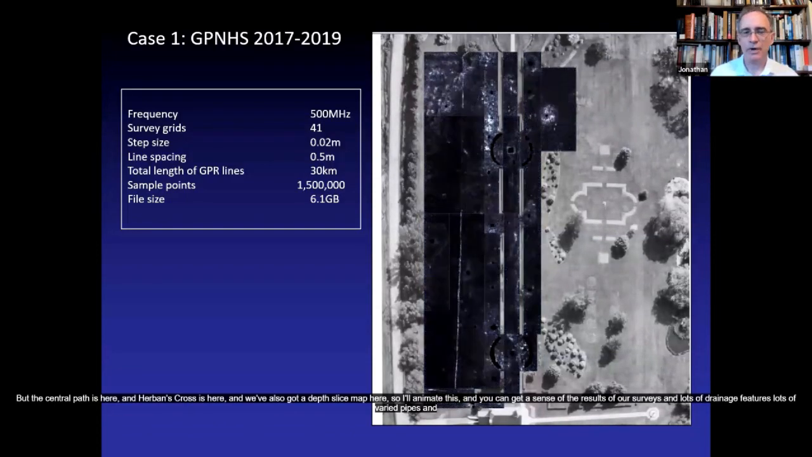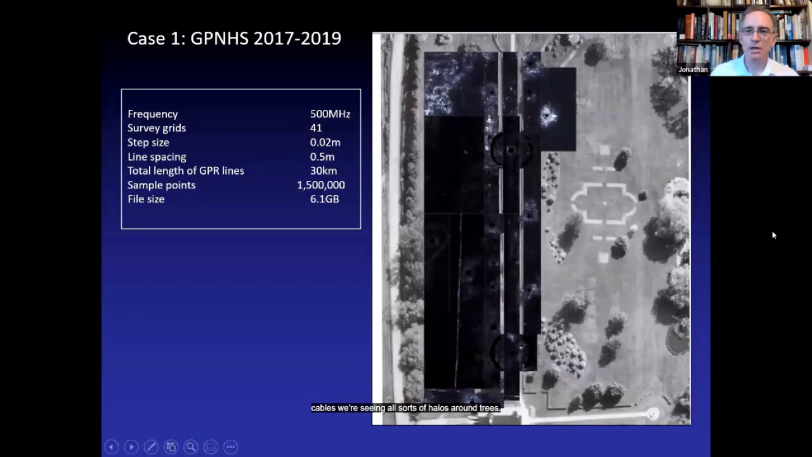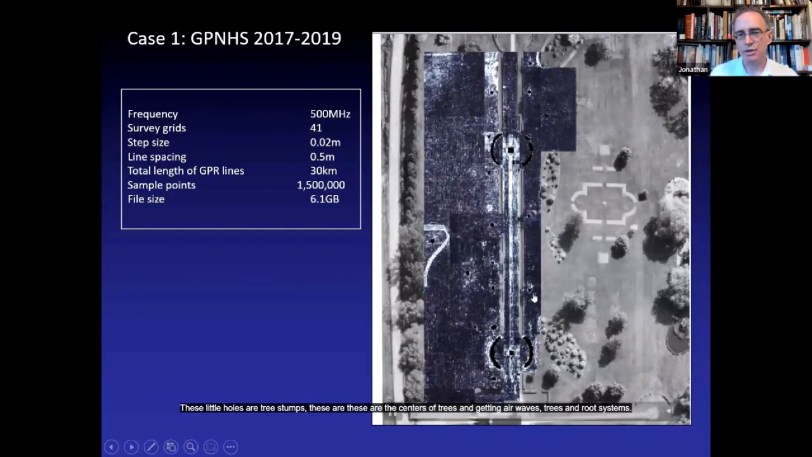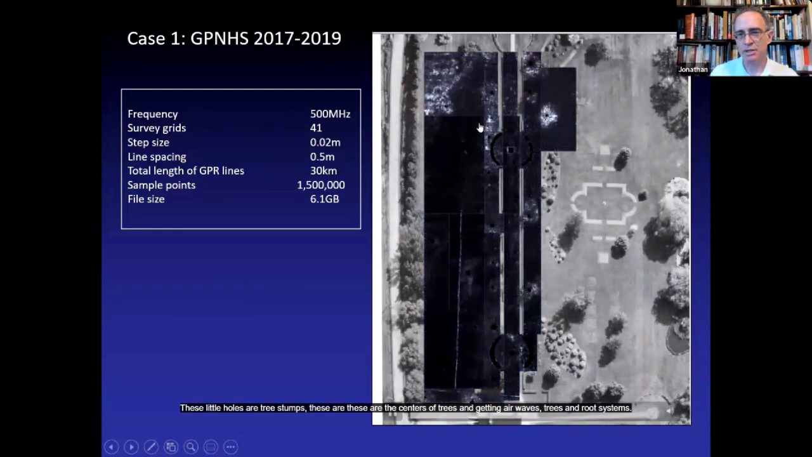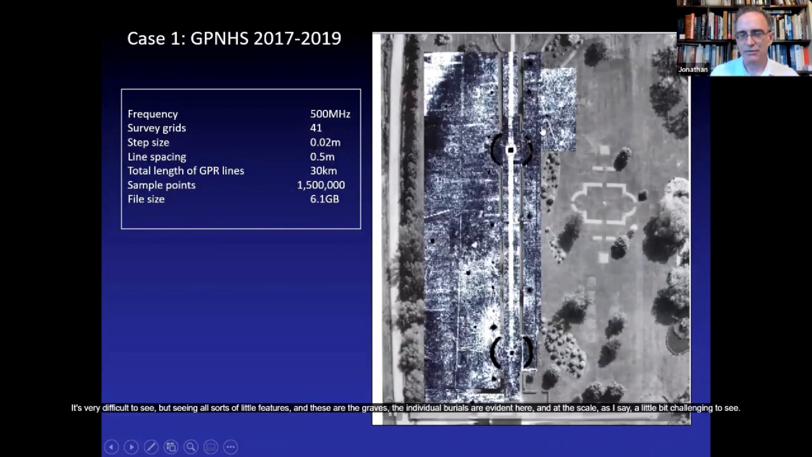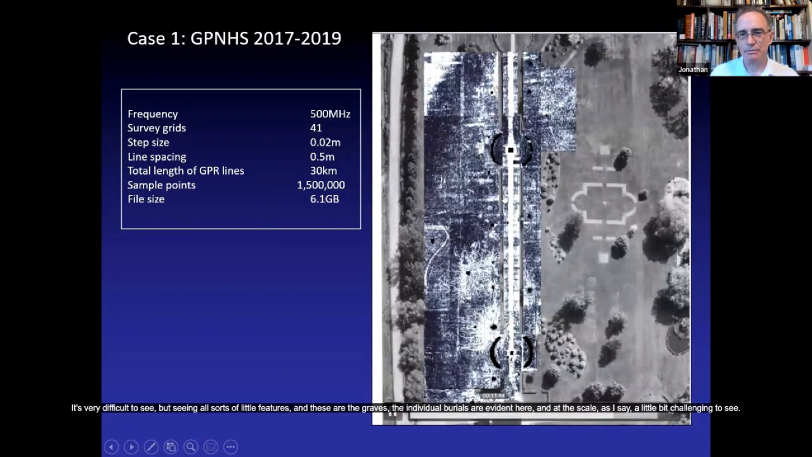And you see lots of drainage features, lots of buried pipes and cables. We're seeing all sorts of halos around trees. These little holes are tree stumps. These are the centers of trees, and you're getting airwaves around the trees and root systems. But right here, at this scale, it's very difficult to see, but you're seeing all sorts of little features.